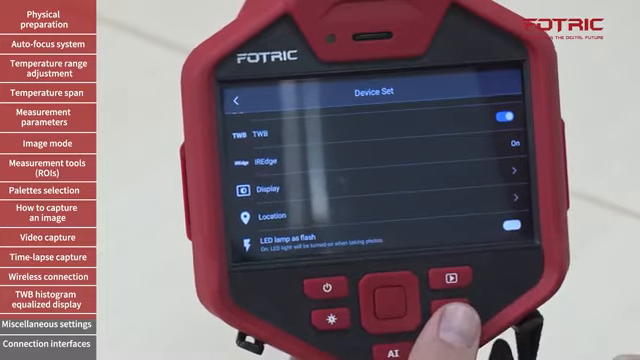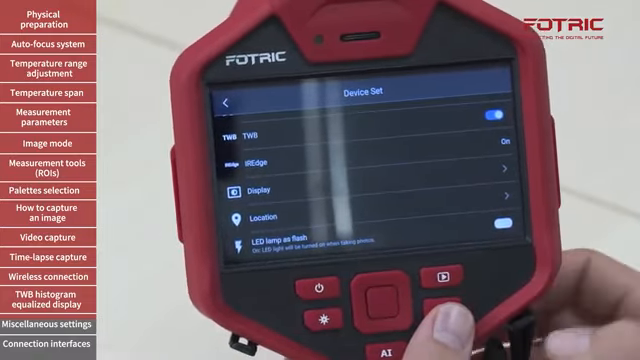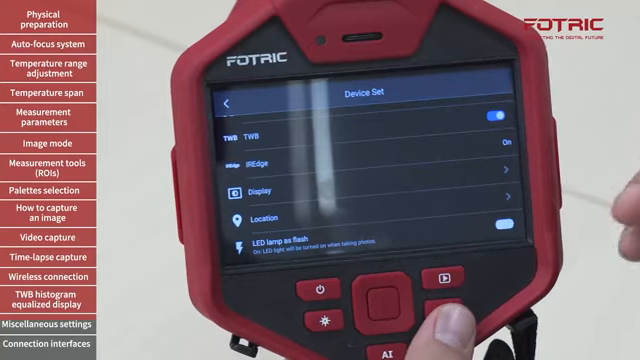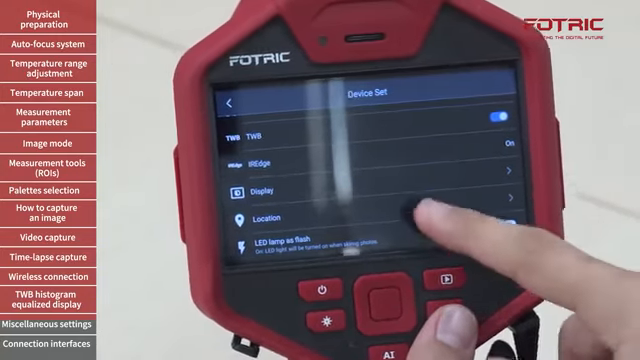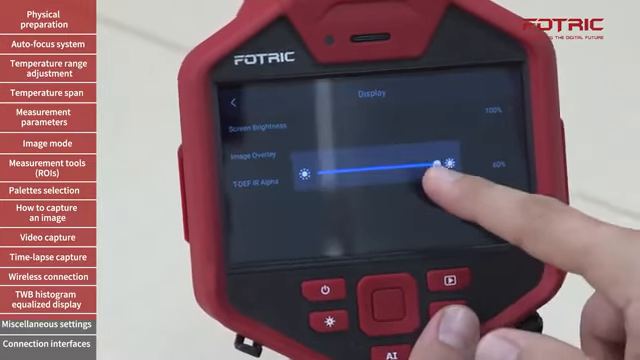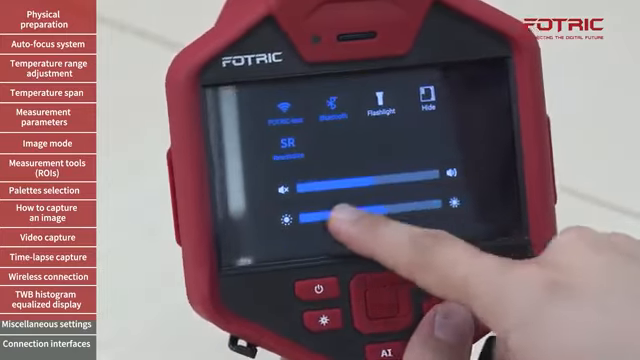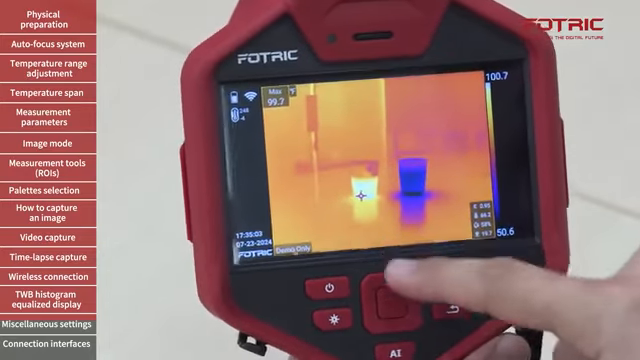The IR Edge feature is a feature that is already on board, and it's an algorithm that will ensure that the camera presents sharp objects or objects with sharp edges along distances in a sharper and more clear way. It's currently activated by default. If I go to the display mode, I can adjust the screen display brightness, but I can also do it from here, just scrolling down and adjusting just by sliding on the screen.